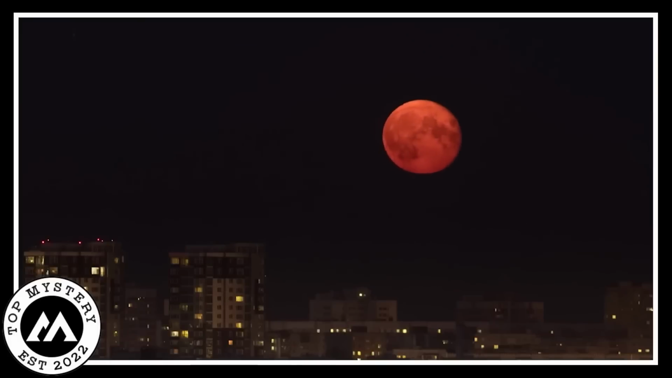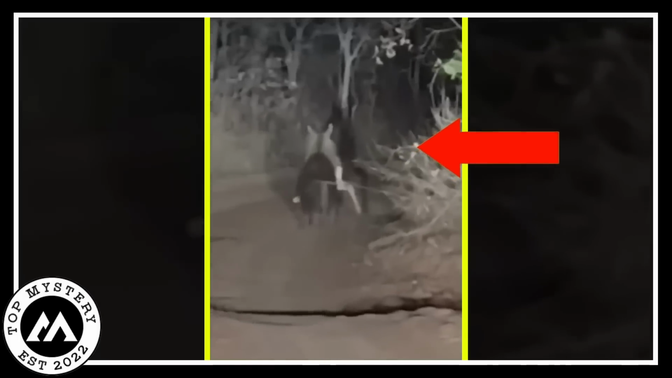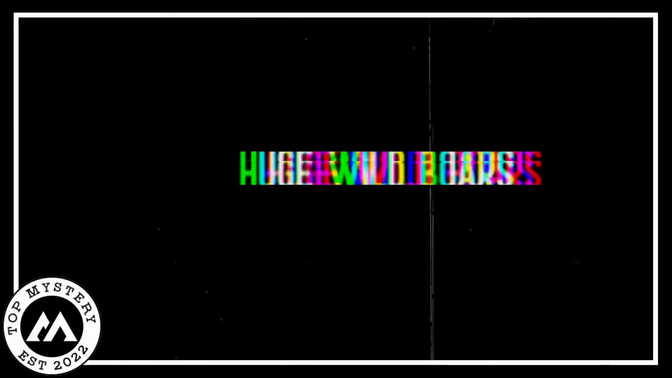The air getting colder as this mysterious thing stayed in front of their vehicle's camera. The guys could not move because they were both scared and super curious. They could not figure out if it was an animal, a ghost, or something they could not understand. Huge wild boars.